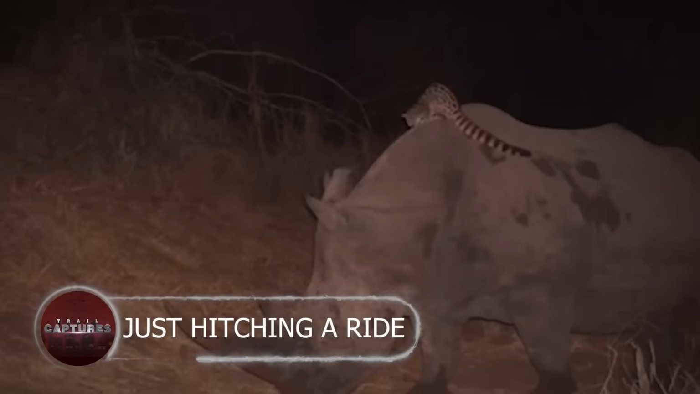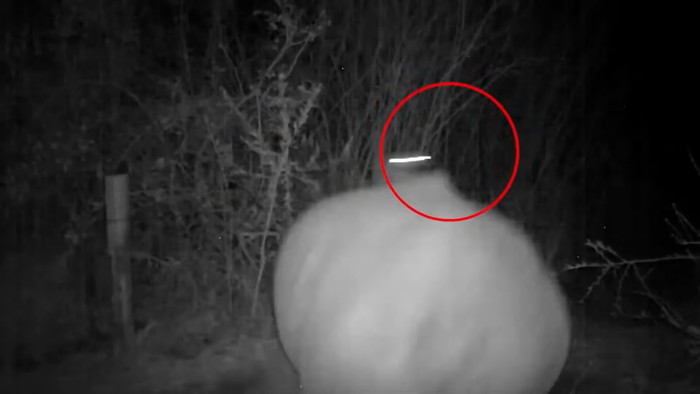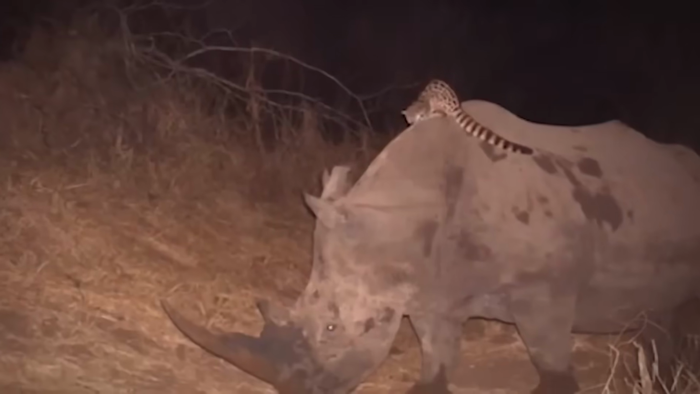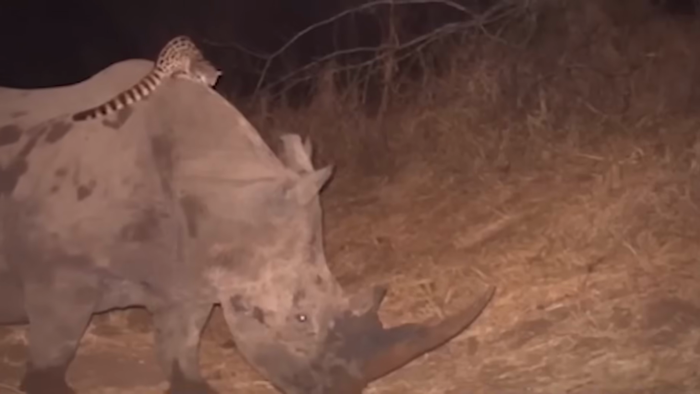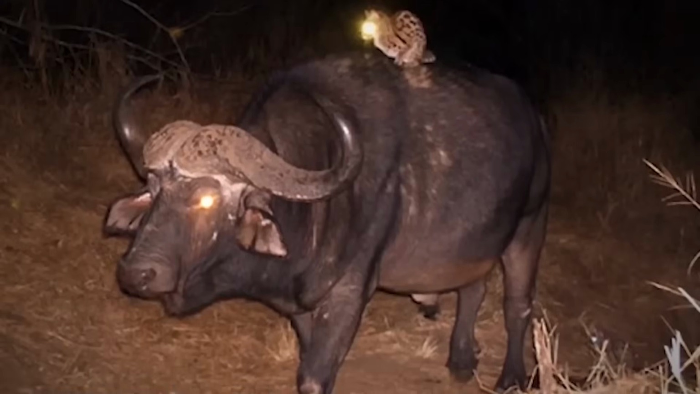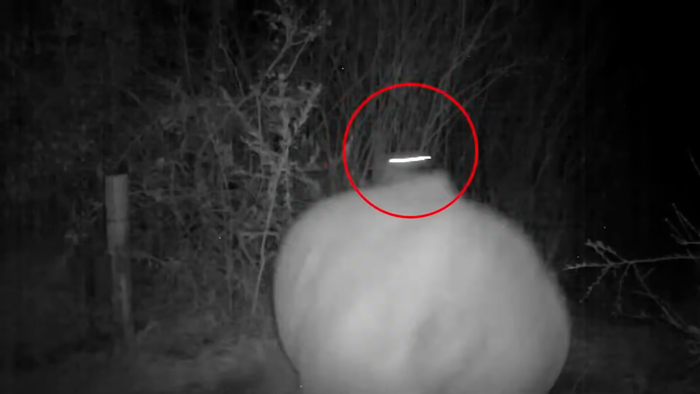Just hitching a ride. This trail cam footage caught an epic hitchhiking adventure in action. Picture this: a tiny genet, which is a cross between a cat and a mongoose, decided to hitch a ride on a rhino and a buffalo. Talk about a taxi service upgrade.